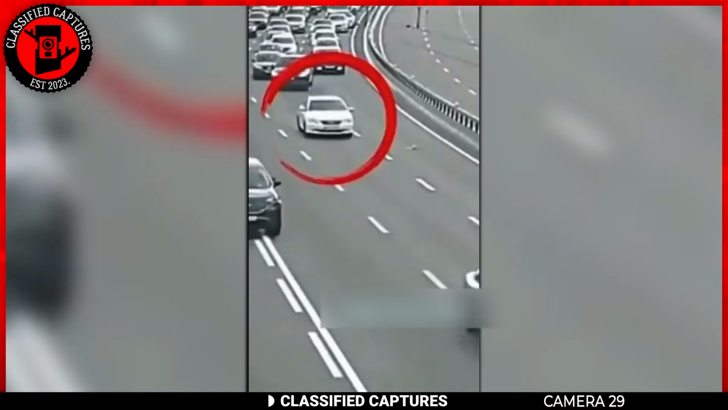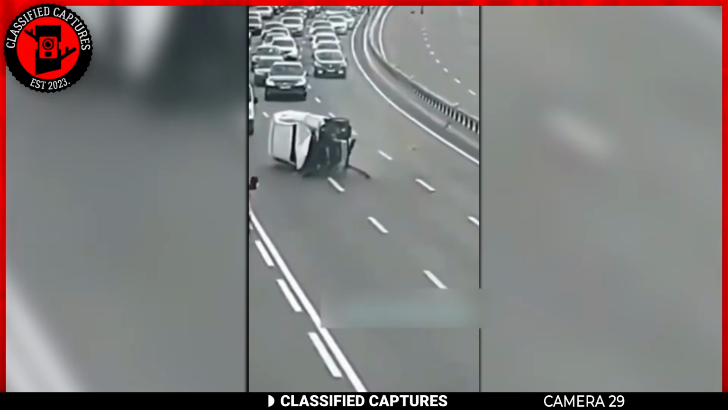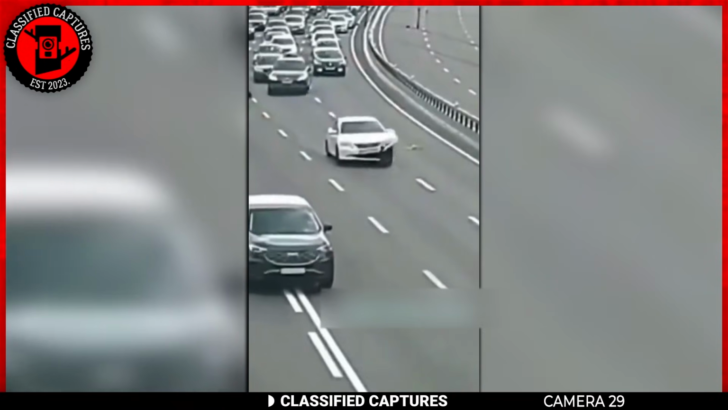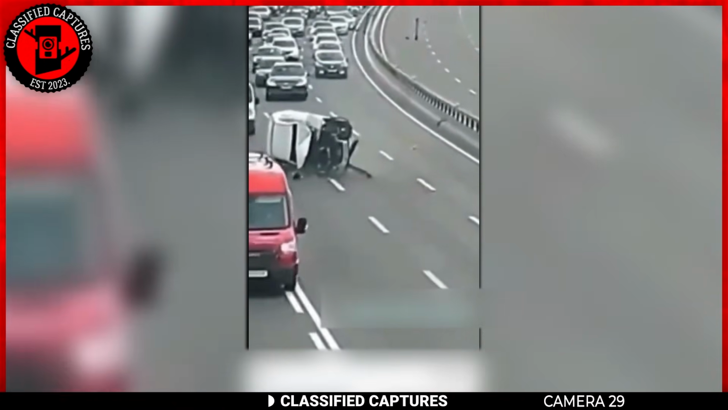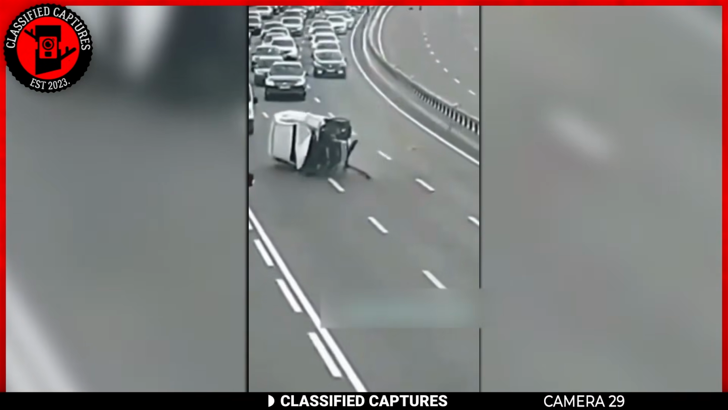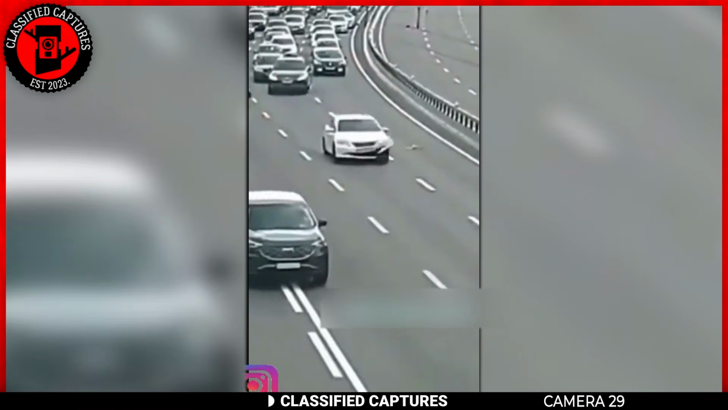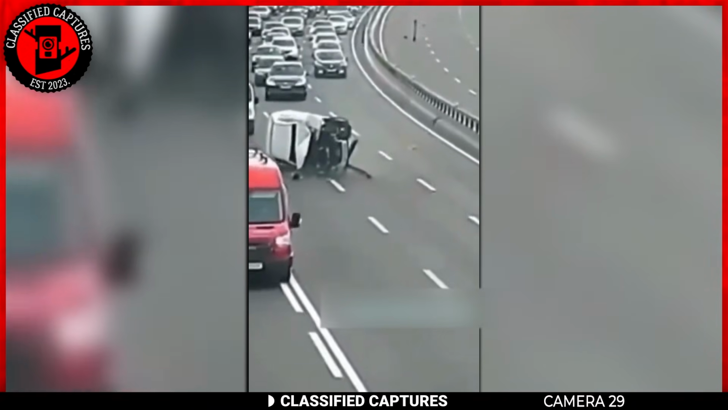Amid the bustling daytime traffic, something nightmarish happens. Take a look. An unfortunate driver found themselves ensnared in an intricate web of nearly imperceptible wires. These devious strands clung to the car, causing it to defy gravity and jerk upward suddenly, resulting in a violent collision that left the vehicle in ruins.